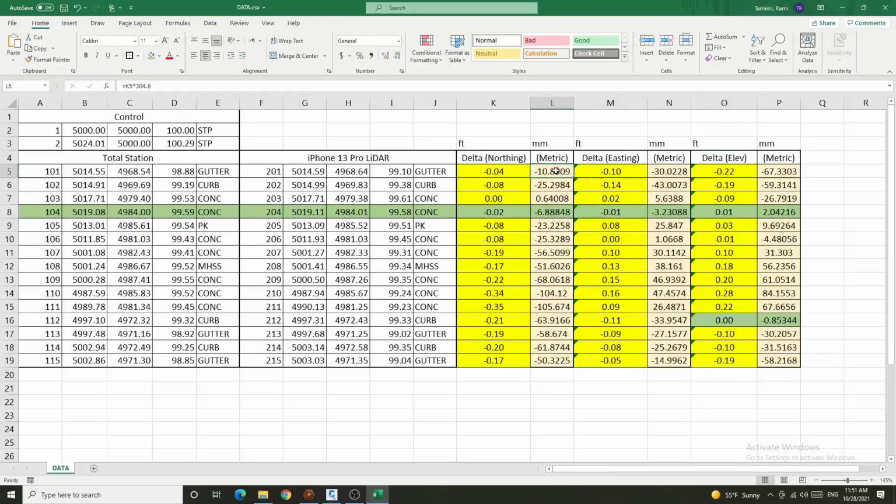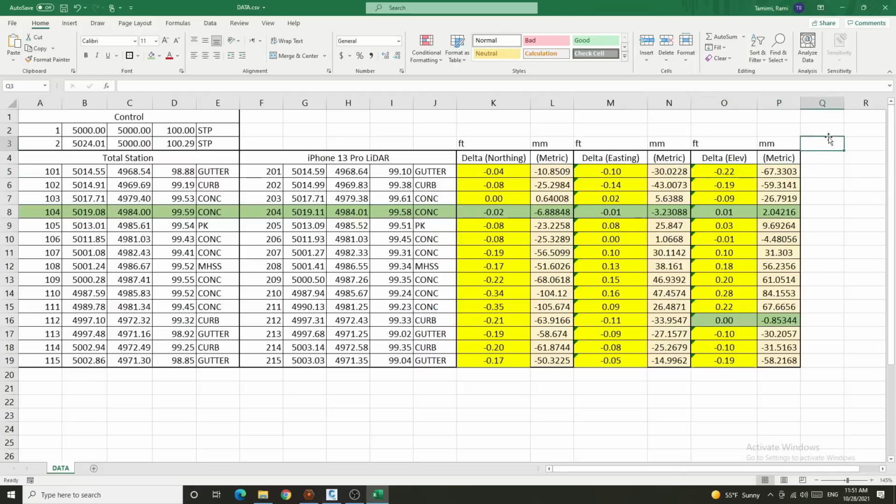I've also included the millimeter conversion. So if you're outside of the US and you want the metric differences, there you go. This honestly isn't too bad. I feel like the elevation is a little more than I thought it would be. I thought it would be a little less than that. Overall, positioning wise, we're only off by a 1/10.